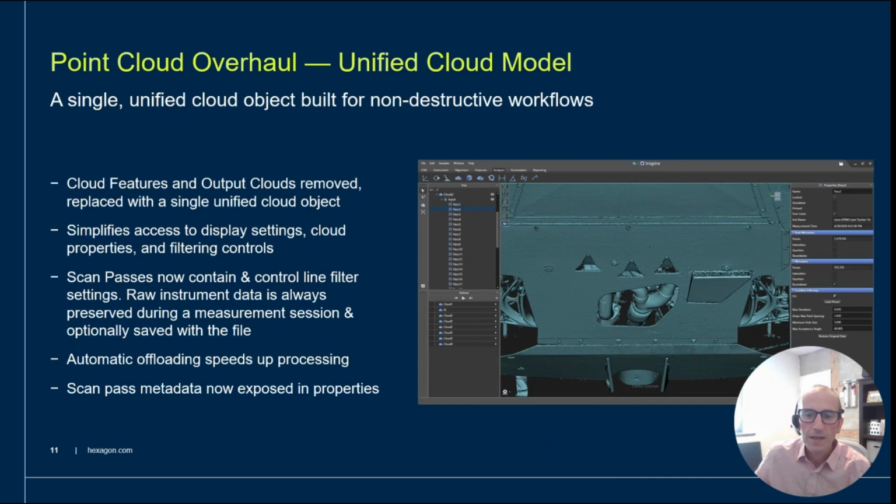Similarly, you'll find that scan passes now contain and control the scanline filter settings. You can now easily change these settings after measuring if needed, as your raw instrument data is always preserved during a measurement session. And you can optionally save that with the file as well, meaning you have the ability to go back to the original raw scan data at any time, the ultimate in traceability. We've also added automatic offloading to speed up processing, and scan pass metadata is now exposed directly in the properties.